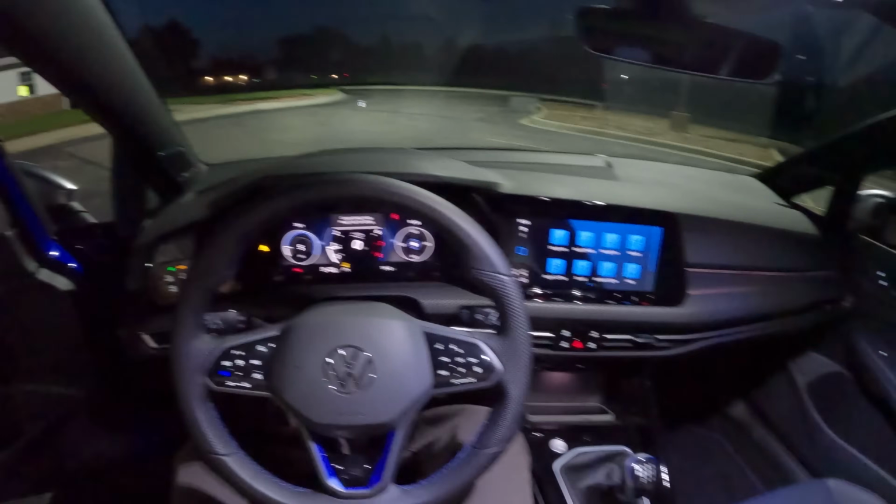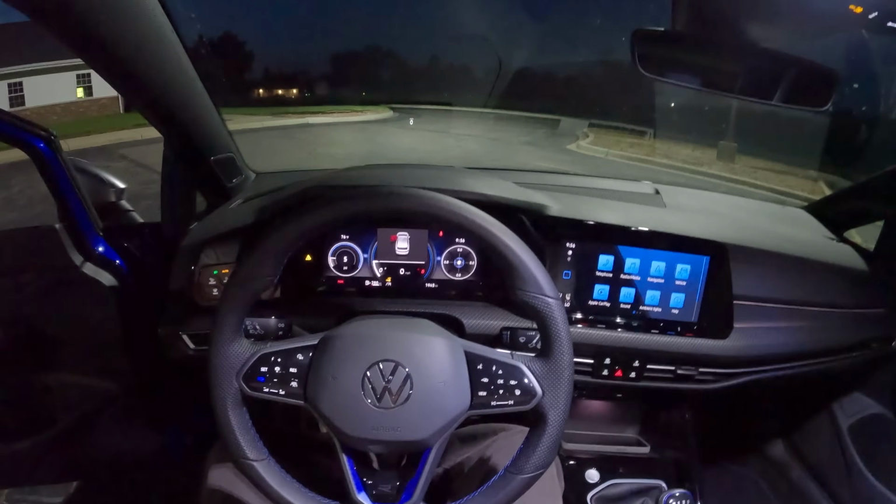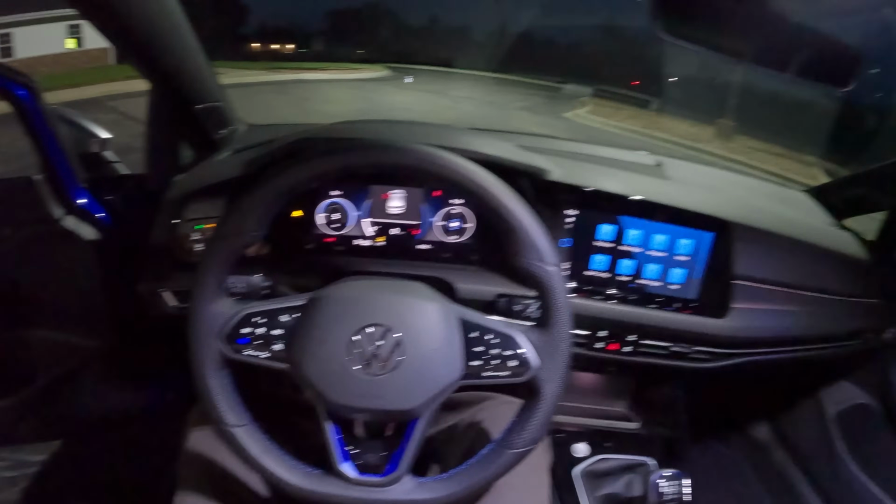We do have an active exhaust in this car, and a number of drive modes. I've got my custom mode set up with everything in comfort and the exhaust in loud mode.